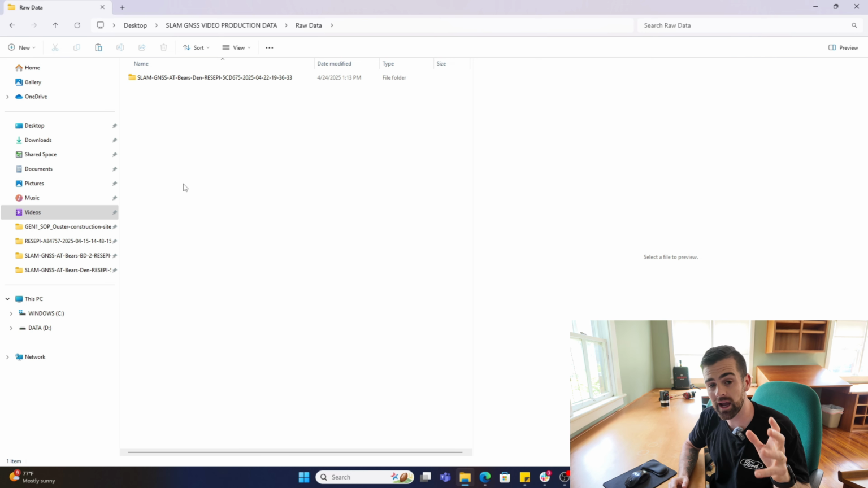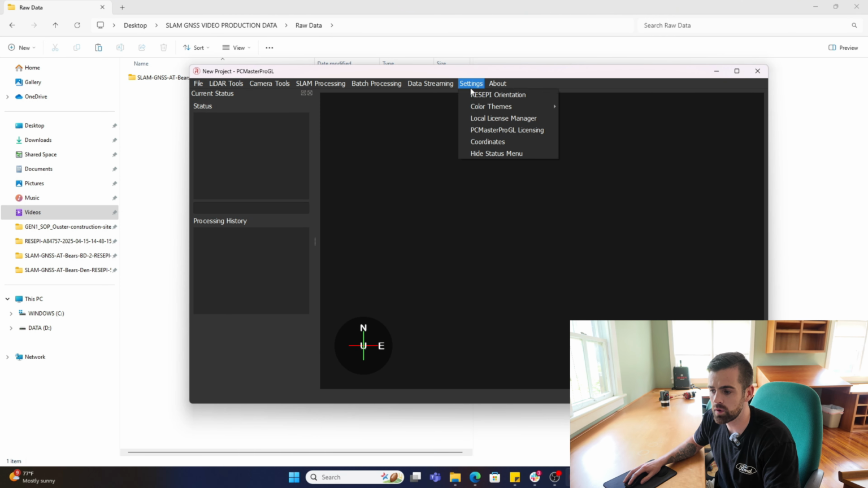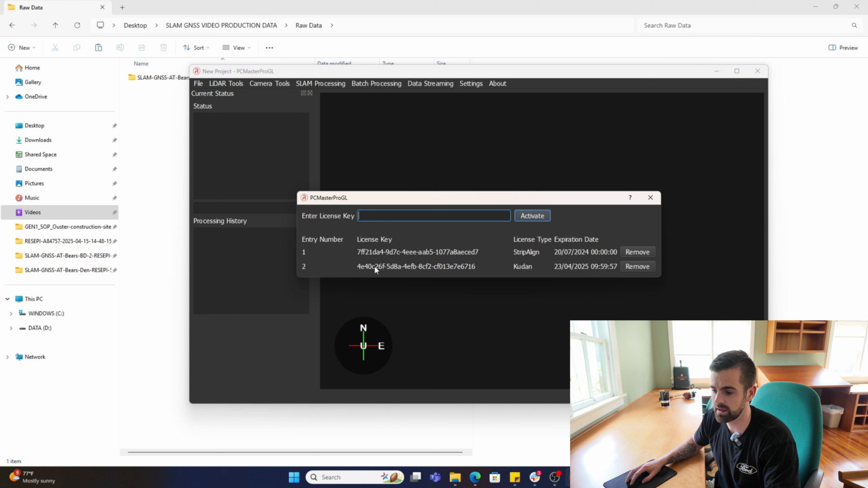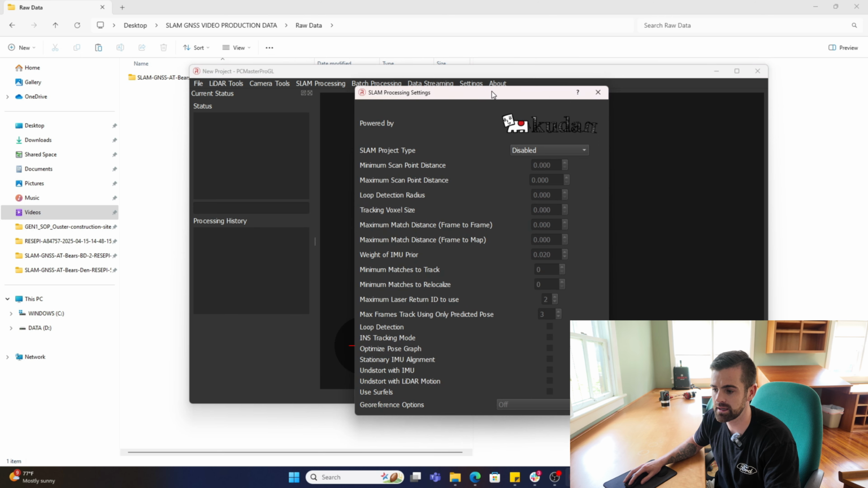I went ahead and copied over all of my raw data onto my local computer. And in case you don't have a license activated, just go ahead and check the license menu. I see Kudan there. So that is good, and then we're going to make our way to the SLAM processing settings. We've got some defaults. If you're not familiar, outdoor is obviously where we spent most of our time. So I'm going to go ahead and select that one.